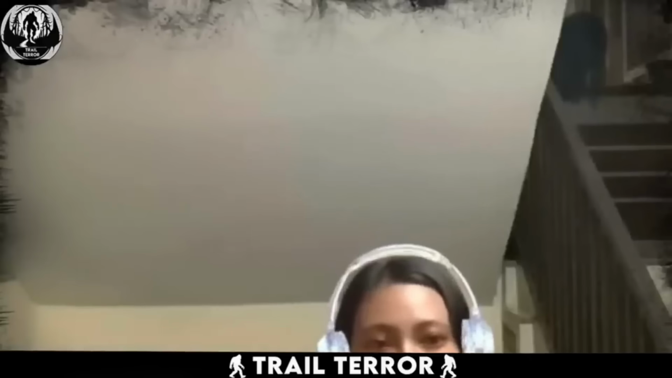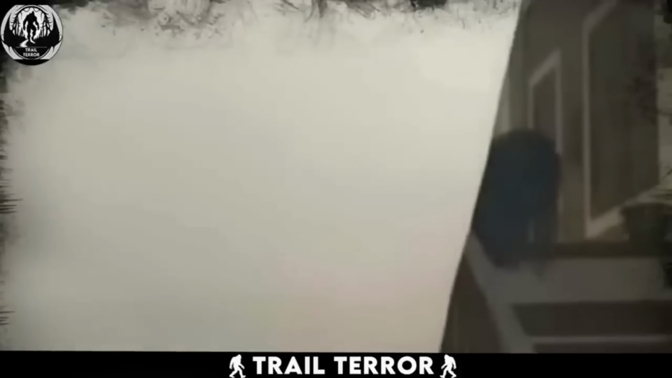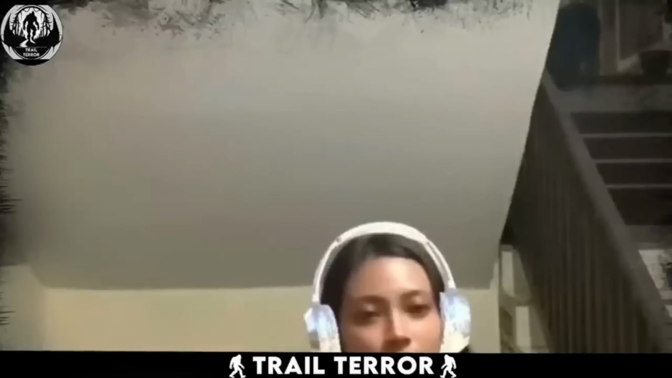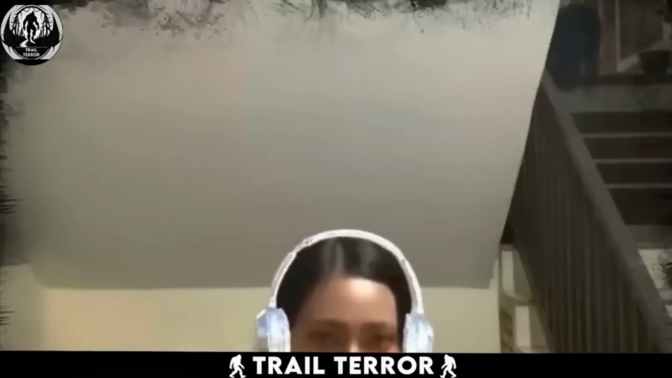The source of her fright? A humanoid head with long flowing hair, but with one unsettling detail: no visible body. It appears to float eerily above the railing. Adding to the creep factor, the figure seems to be present even before the video starts, lurking in the background.